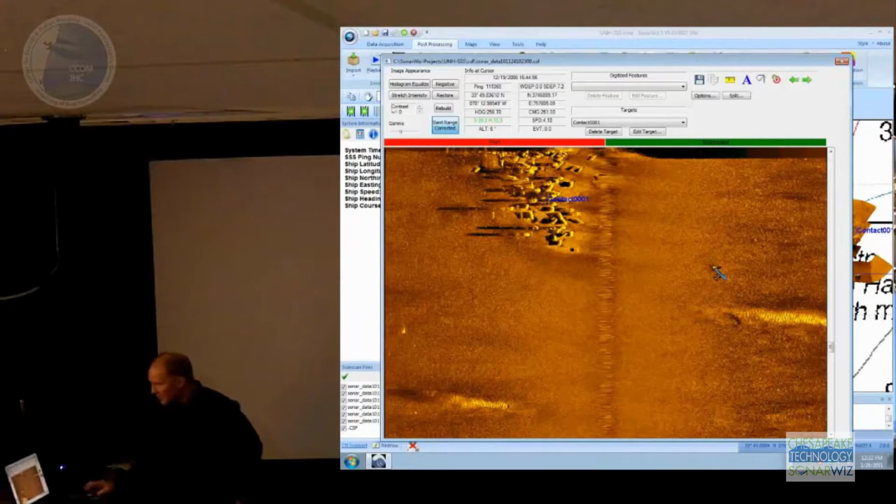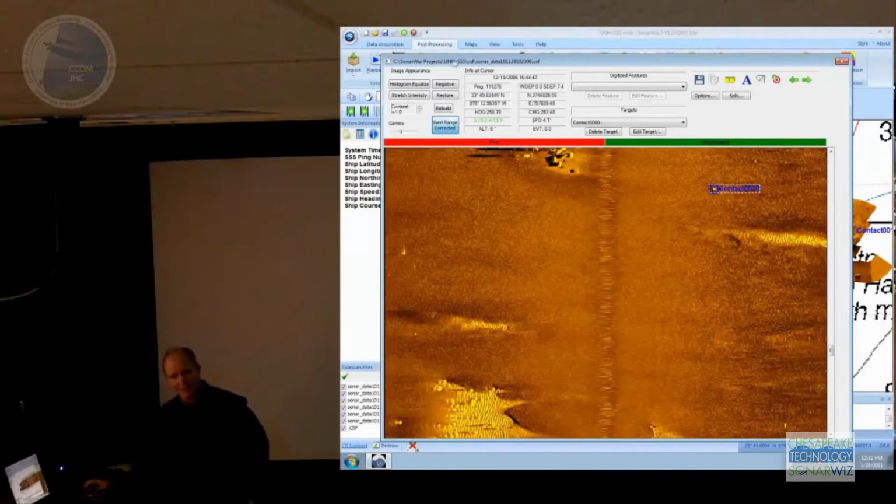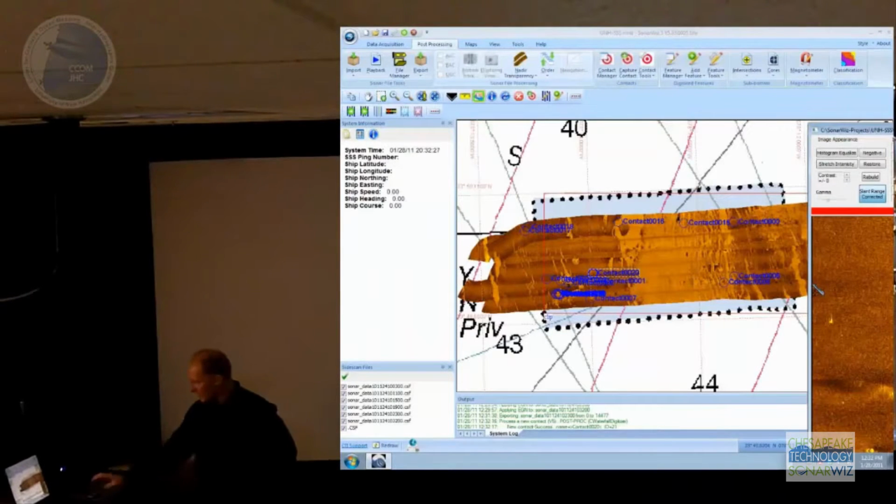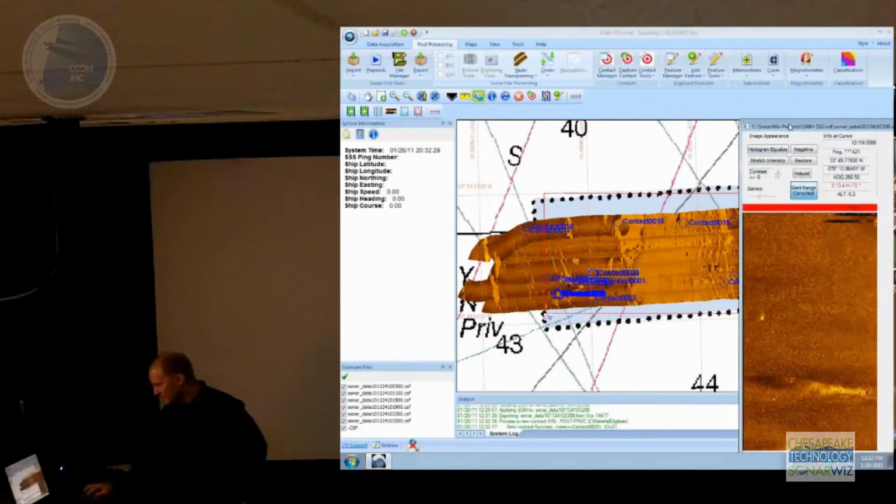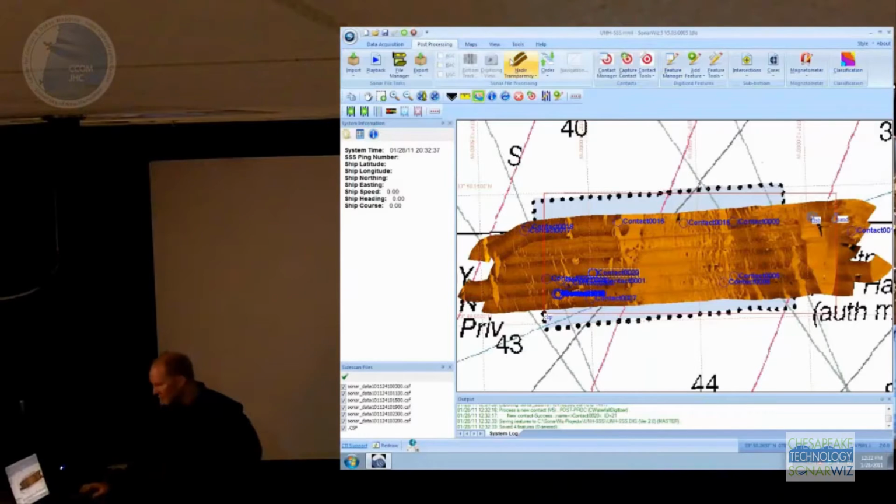So as I capture the contact, this is contact 20, it puts it on the map as well. So each time you click on the waterfall, you get a symbol on the map. You can use different symbols and colors and stuff like that. Okay, so I've captured my contacts. What can I do with them?